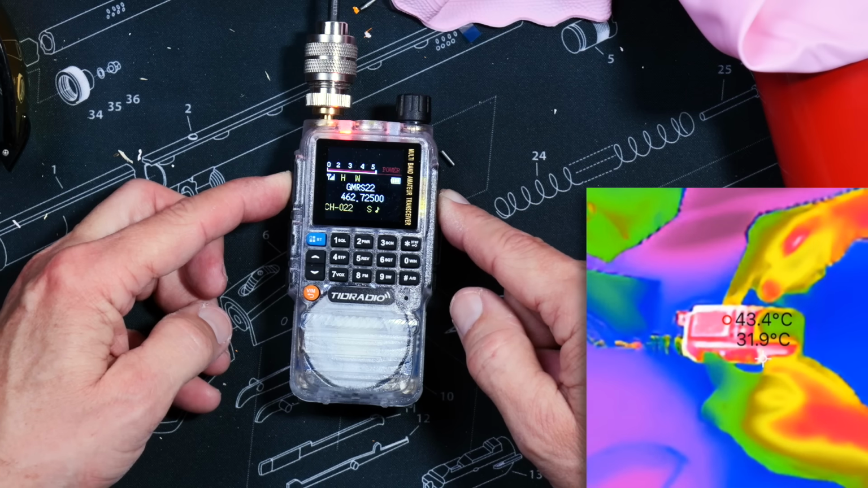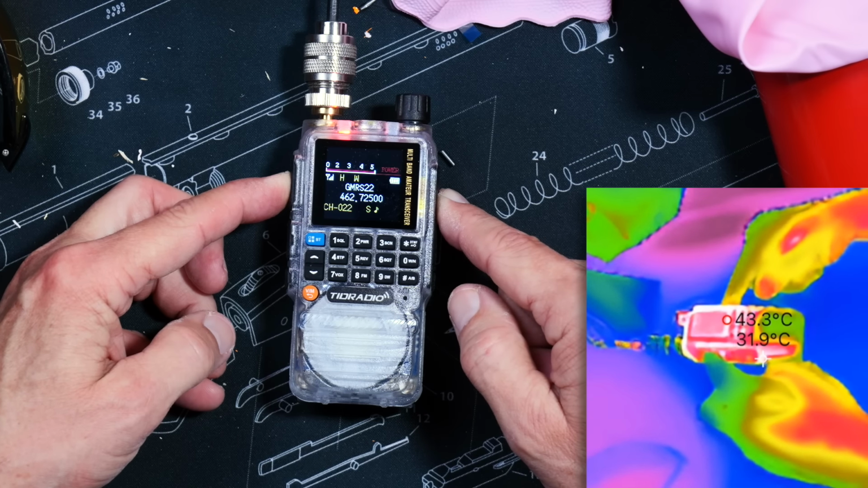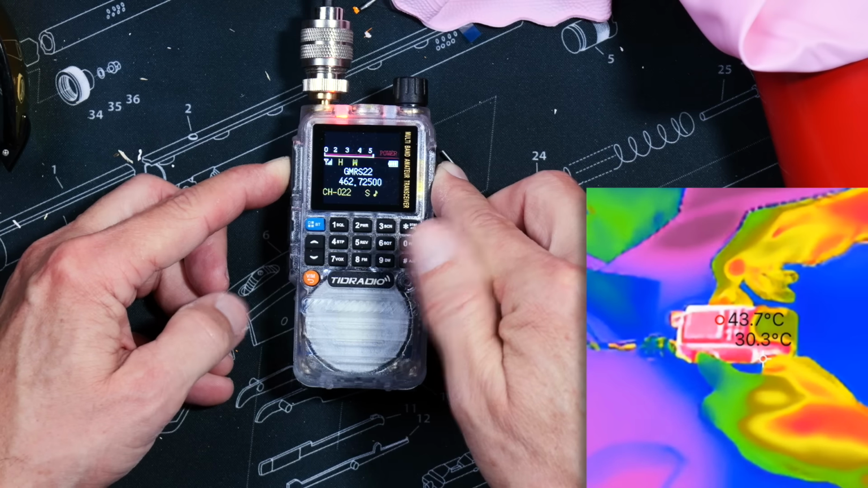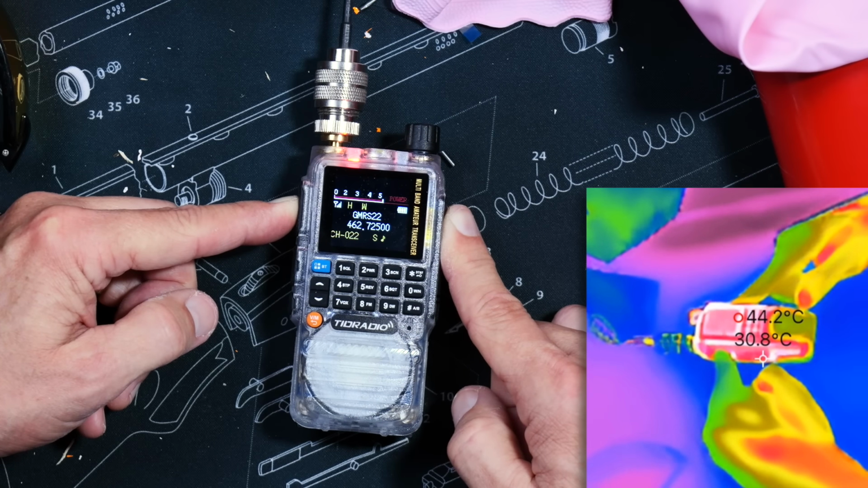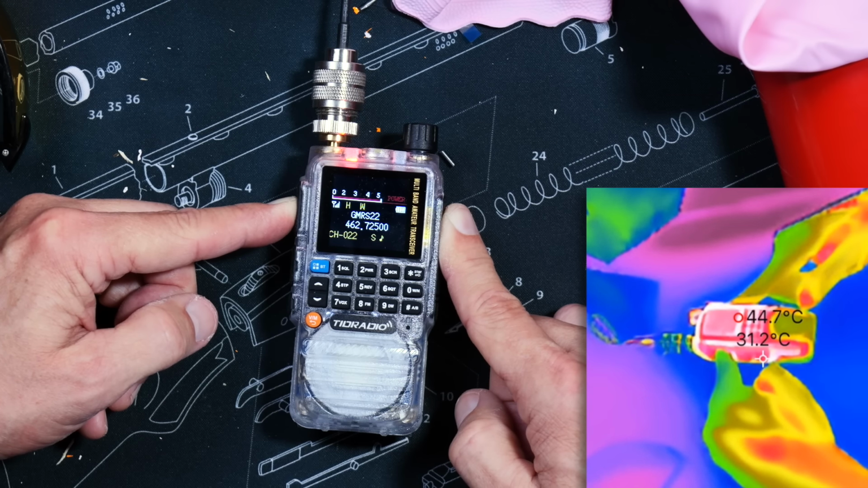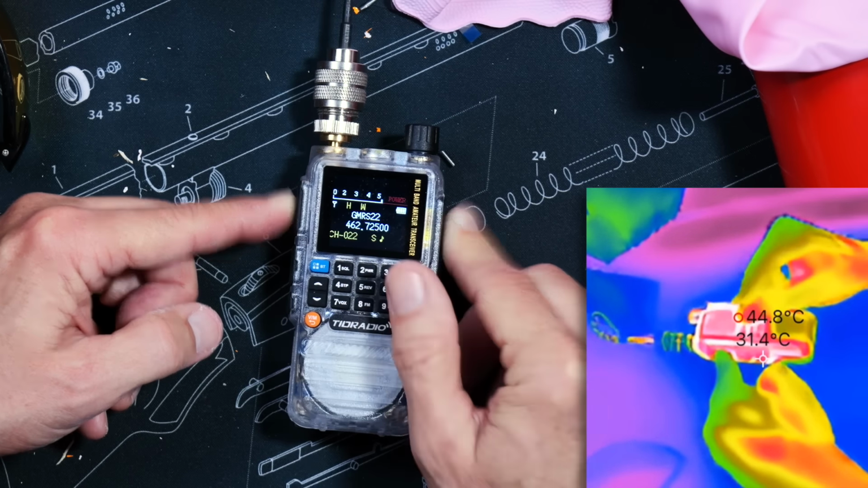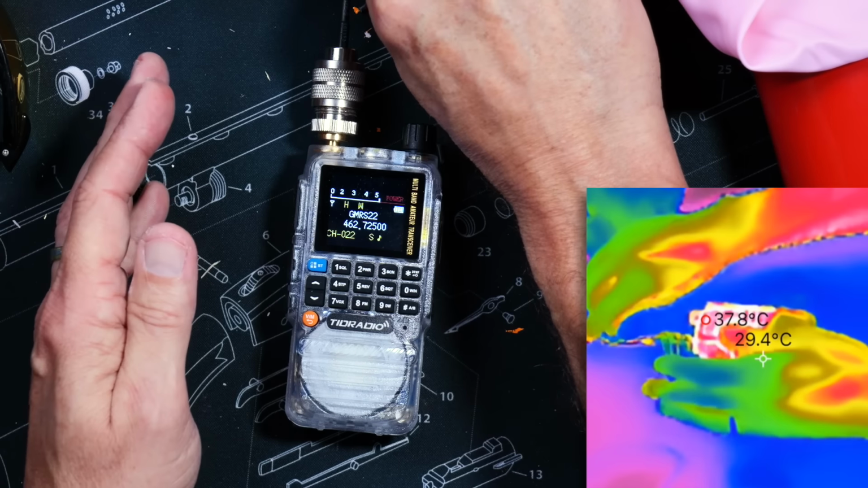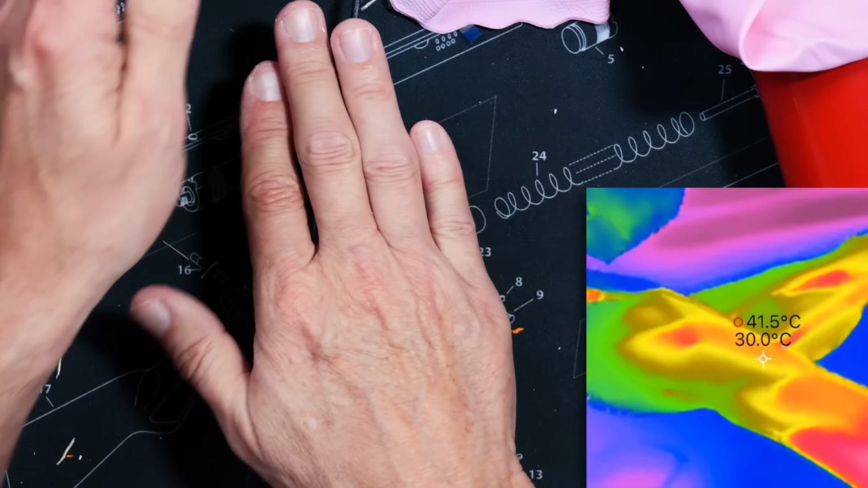I'm trying to keep my fingers and hands away from the radio so that my hands don't warm the radio up. So all of the heat is coming from inside the radio. Unfortunately, I don't have the same thermal predator view while I'm doing this that you have the luxury of having at home watching. So I can't get a good view of the temperature. Stopped transmitting again. The radio is warm, but the wire and the connector are not warm.